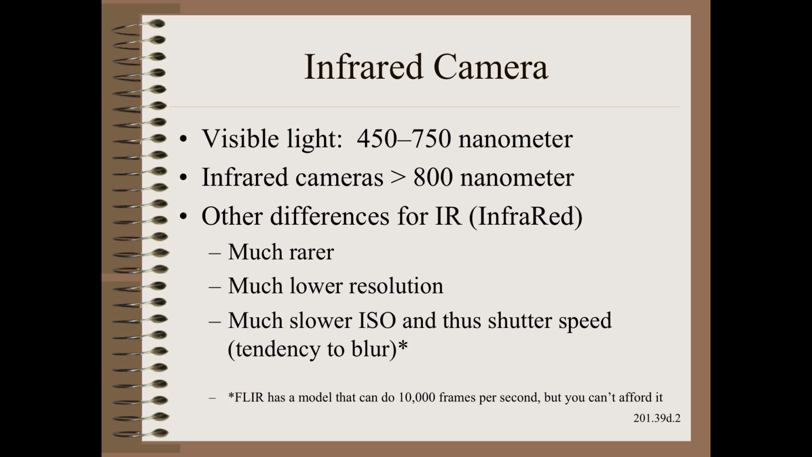Second, they are much lower resolution, sometimes only 640 by 480 pixels. Finally, they have a much slower ISO, meaning that shutter speeds are longer and thus have the tendency to blur subjects. Moving webs would appear as a streak. A recent exception is a much higher frame rate camera that is only accessible by a few service and research facilities.